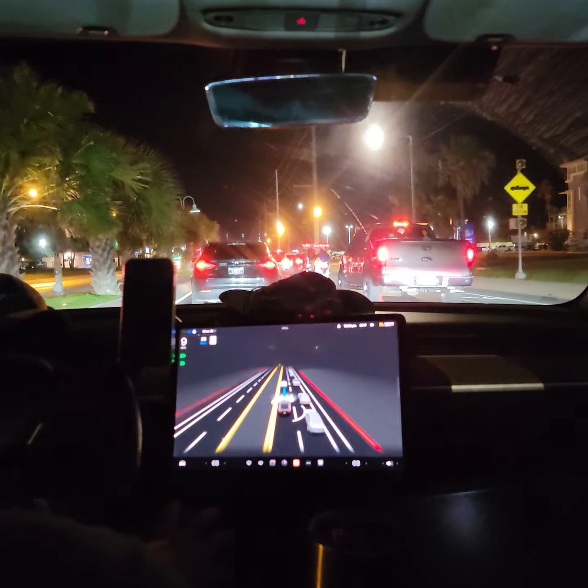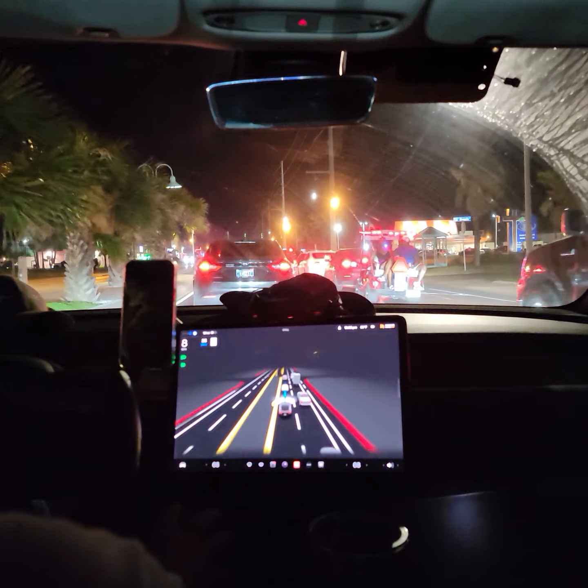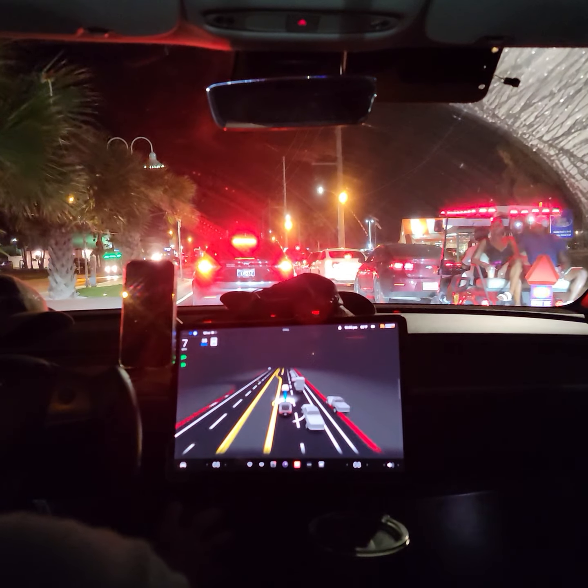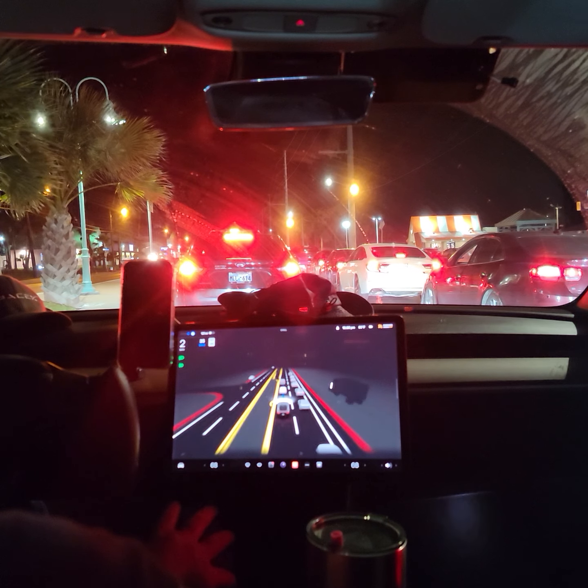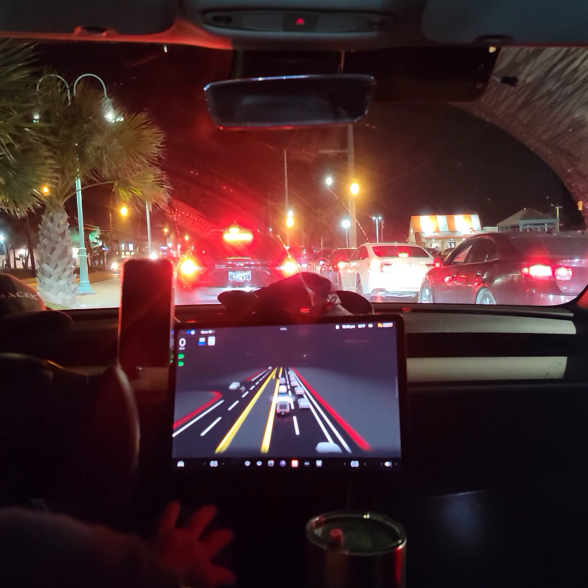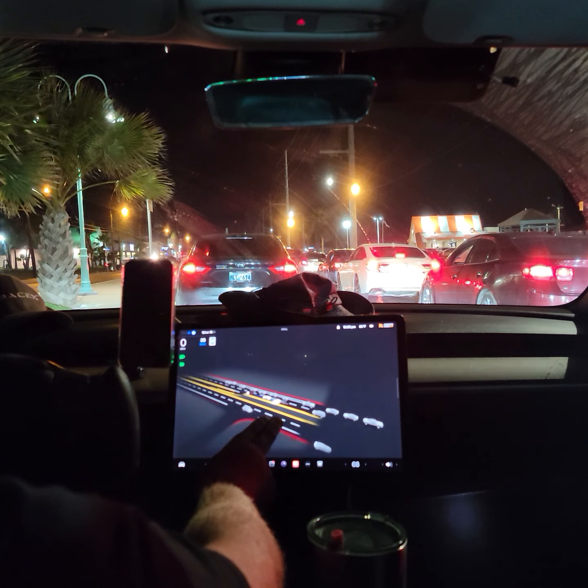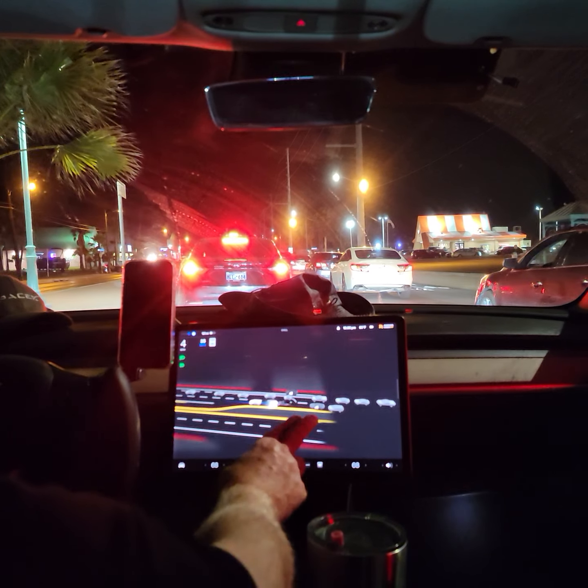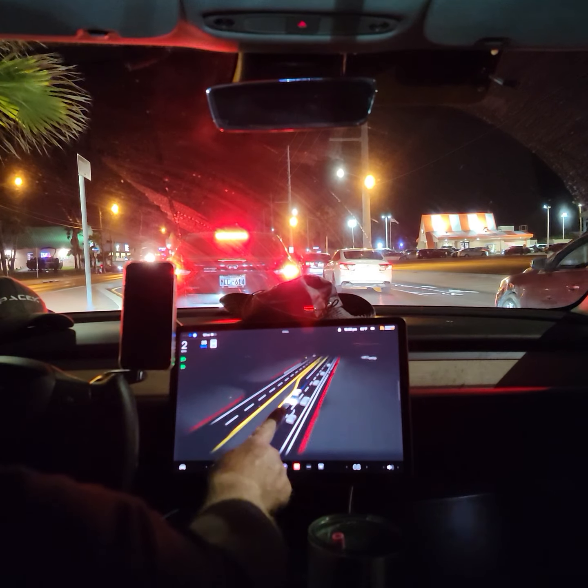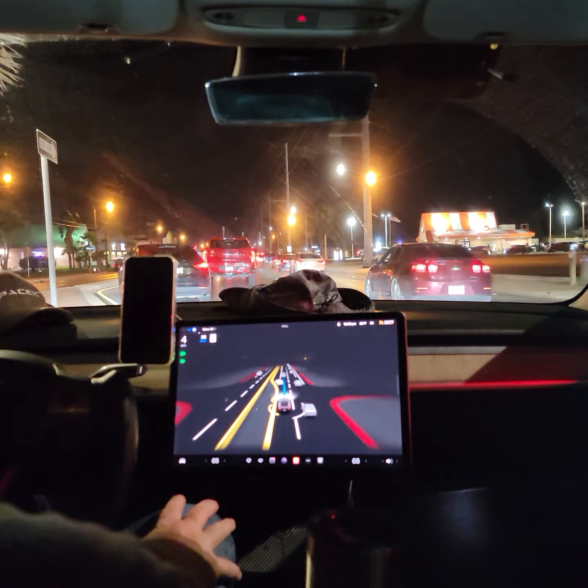Now, I do have the full self-driving engaged. I don't have a destination set, so it's handling it itself here. We have a golf cart next to us, full of people. It's trying to figure out. It seems like it has a hard time seeing any vehicles directly behind me because he's right on my bumper.